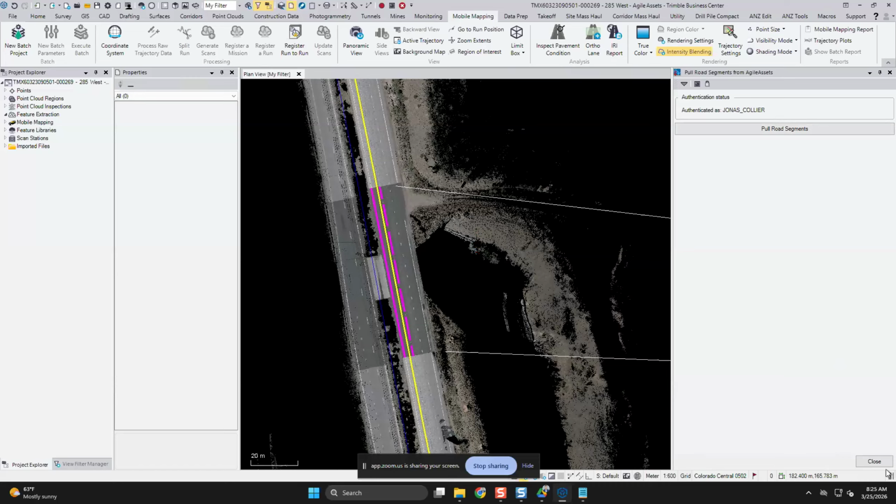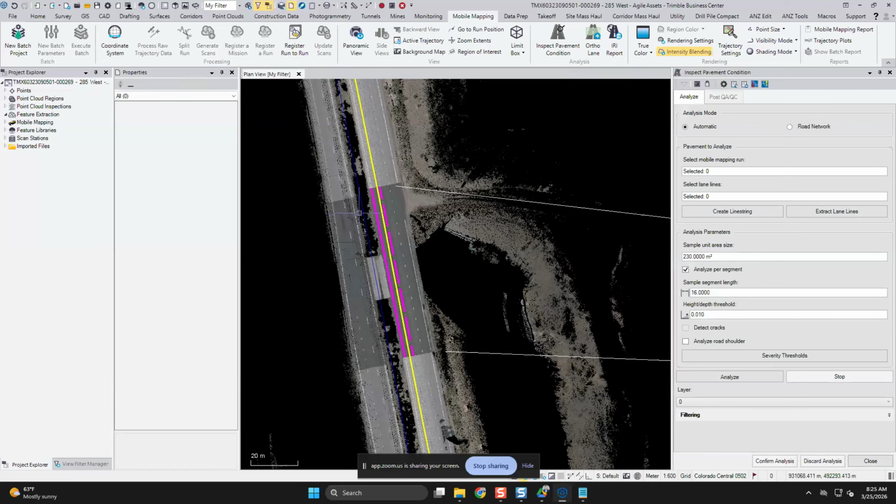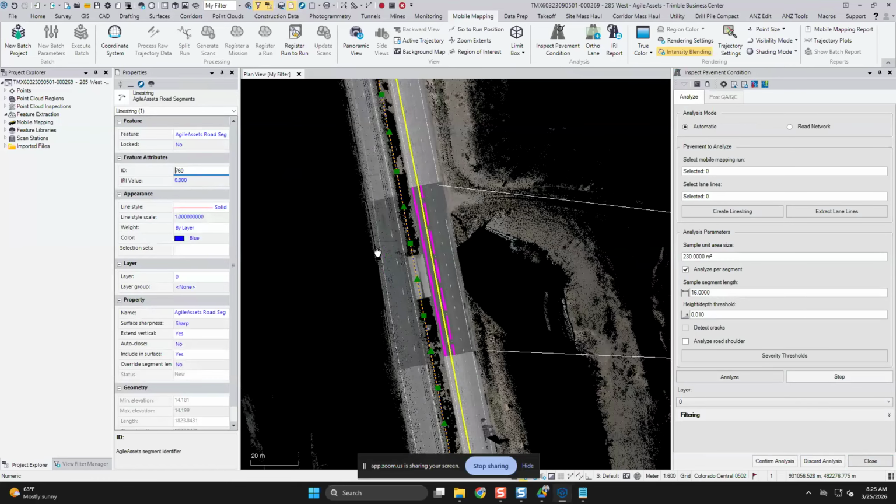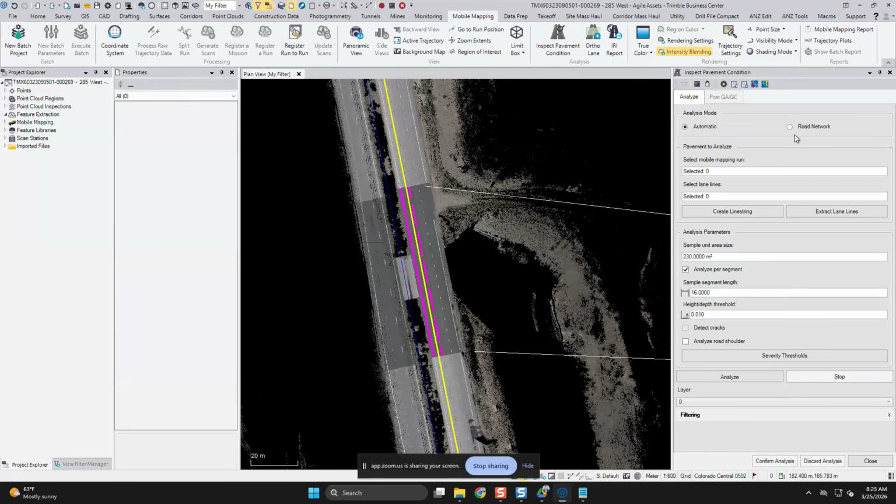Click OK. In the plan view, you can see here, this is one of the road segments that have been pulled in. It contains a couple of the feature attributes, one including the ID with 760 as the attribute value.